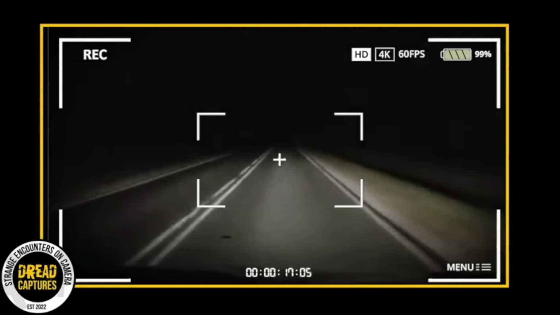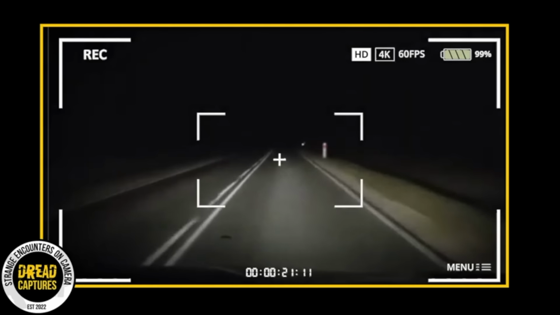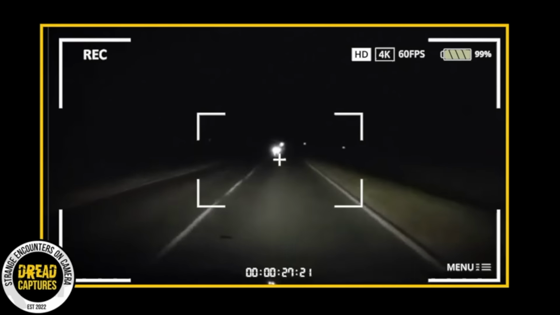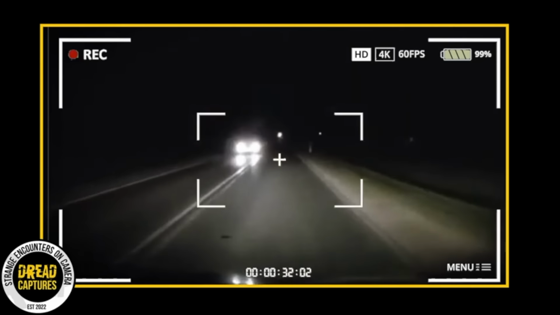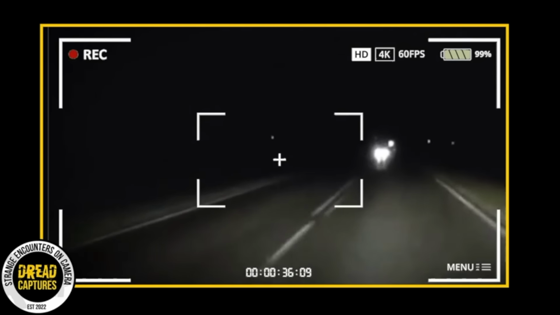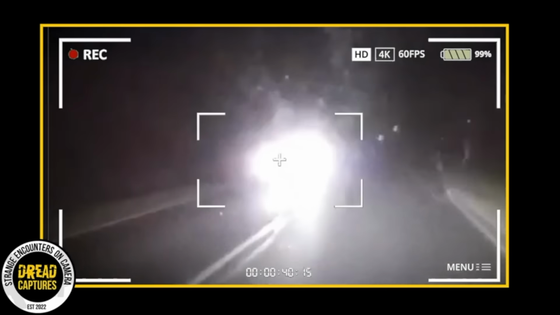This dashcam footage from Poland is a chilling reminder of the importance of staying safe on the roads. It happened back in 2014 on a dark, bumpy road near Warsaw. The driver and his daughter are cruising along, headlights on, but with limited visibility due to the poor road conditions. Suddenly, a car coming from the opposite direction flashes its lights, a warning sign of something up ahead. Unfortunately, it's too late to react.